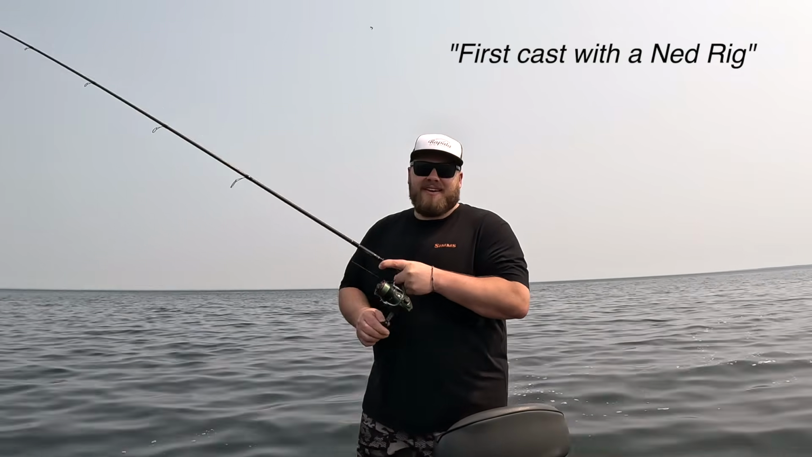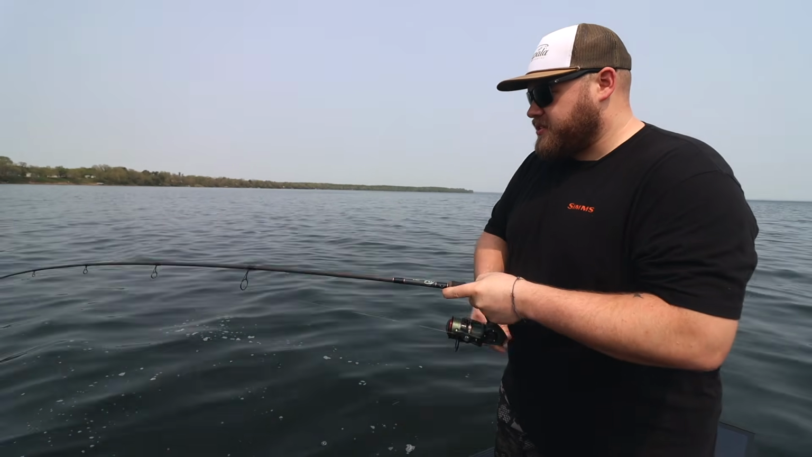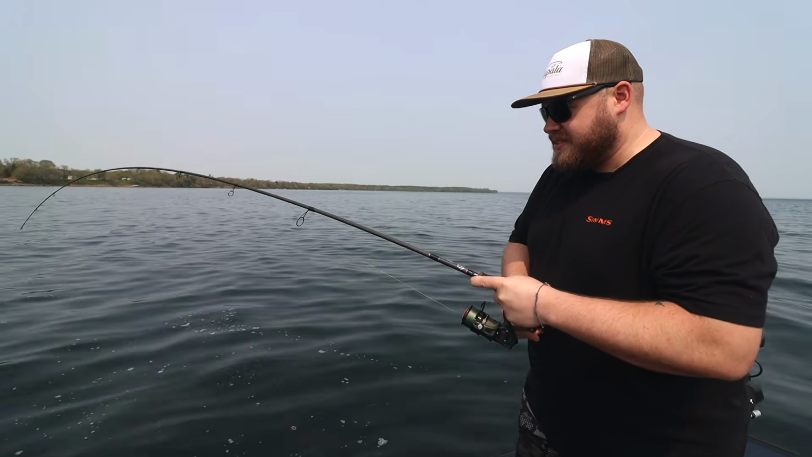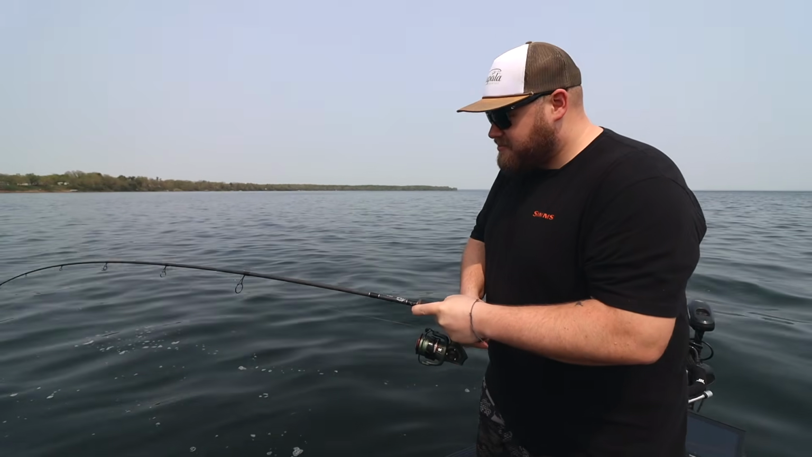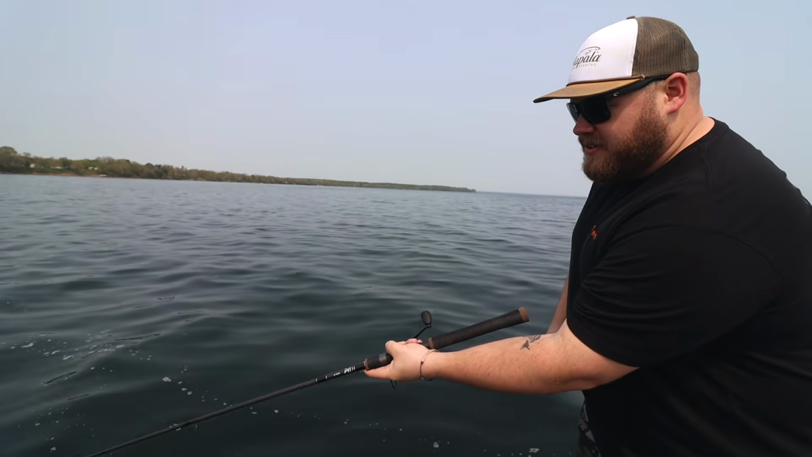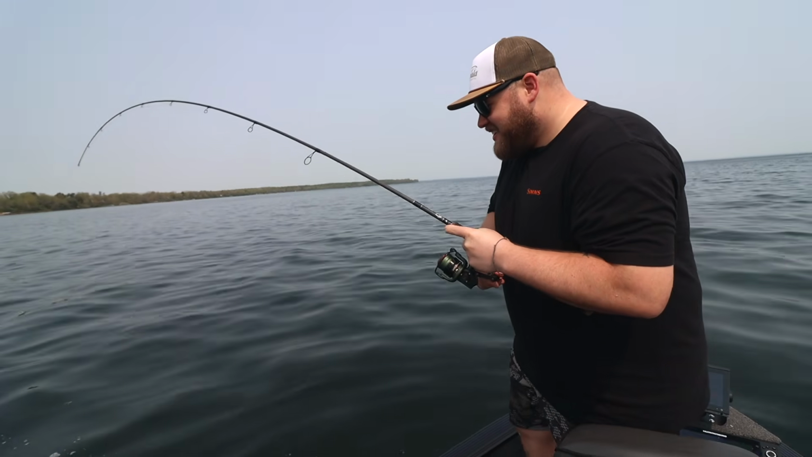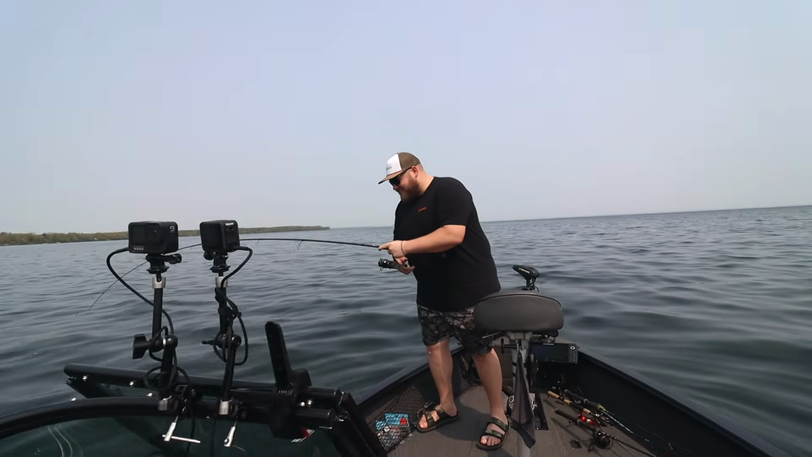First cast with a Ned Rig. A bunch of fish on live scope. Chucked a swim bait through there, thinking I'm gonna catch them how I want to catch them, and it goes, nope, you want to catch them on a Ned Rig, and it is a walleye. It's a good one too. Of course it eats a freaking Ned Rig.